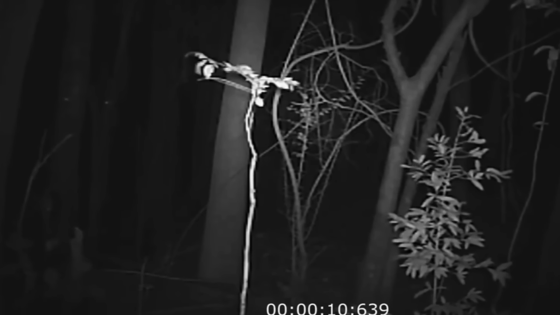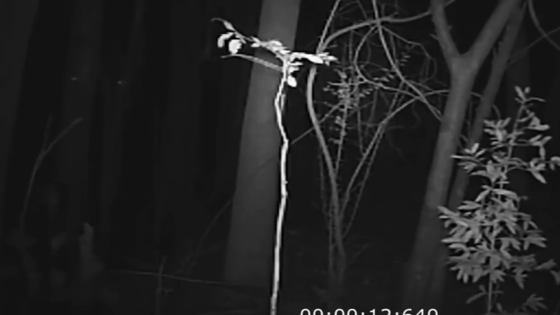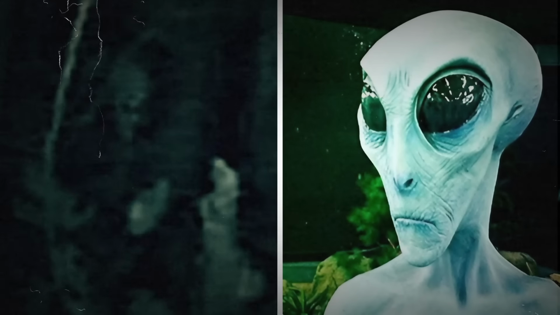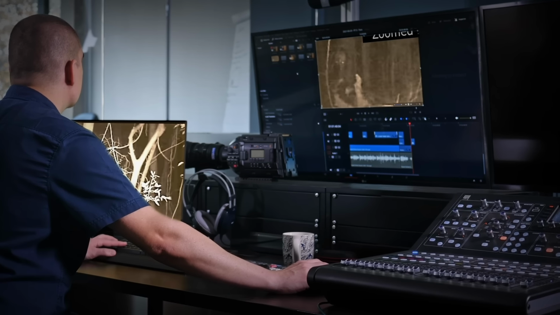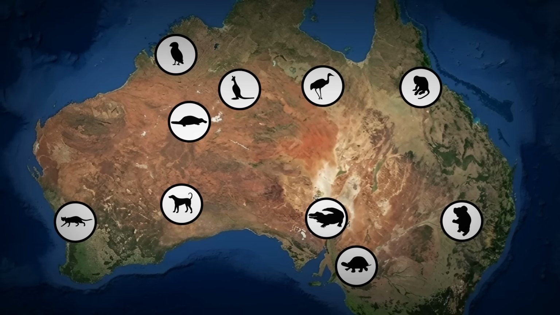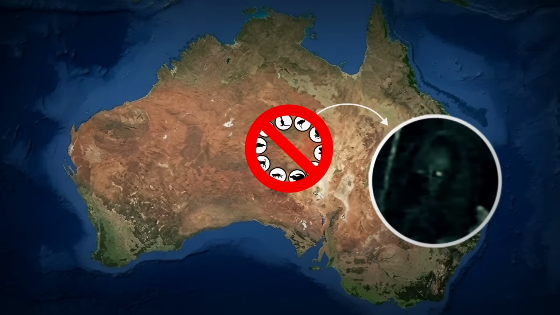The face was only visible for a short period of time before vanishing, and it wasn't seen again. Viewers of the footage were quick to point out the eerie similarity between the structure of the dark, shrouded face and classic depictions of gray aliens, and it's hard to deny. Especially weird is the fact that, assuming this footage isn't fabricated, Australia doesn't really have any wild animals that could fit the bill as looking similar to this thing.